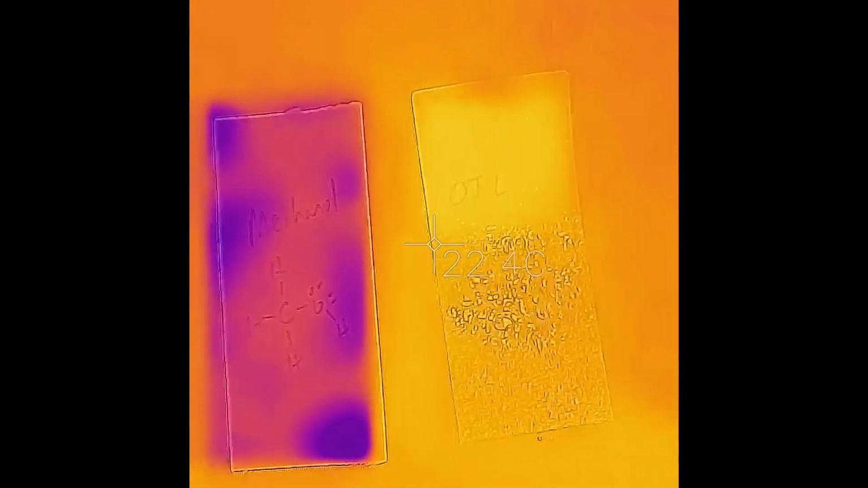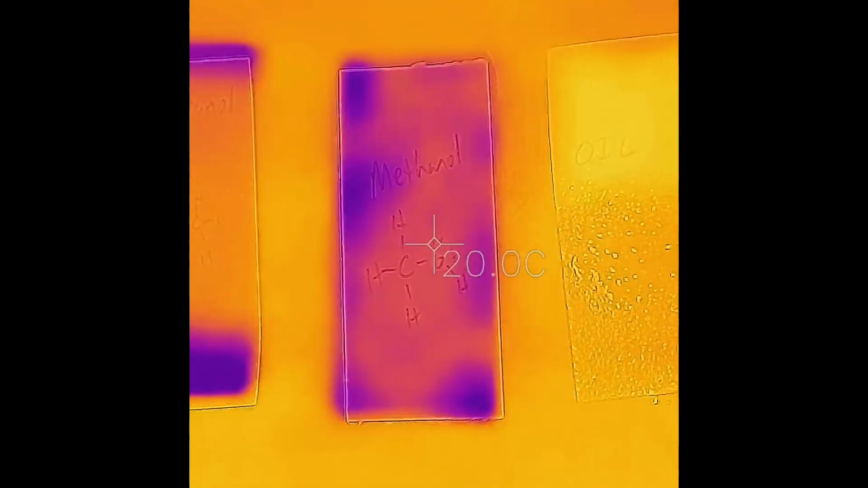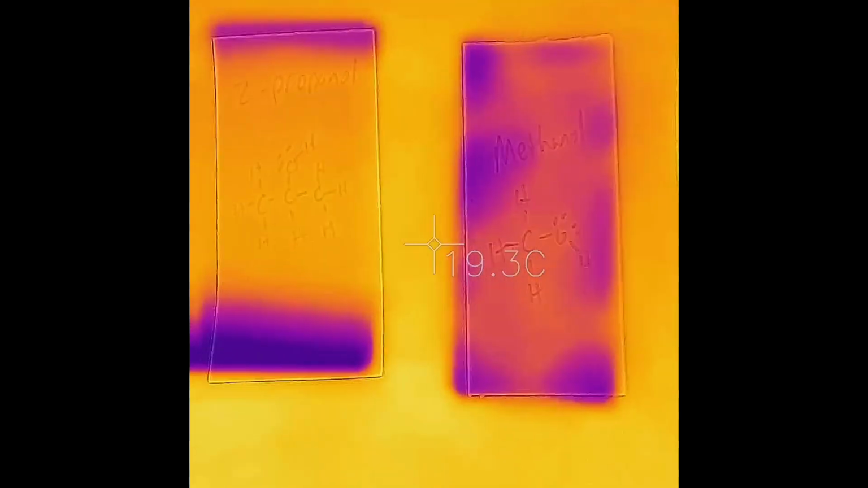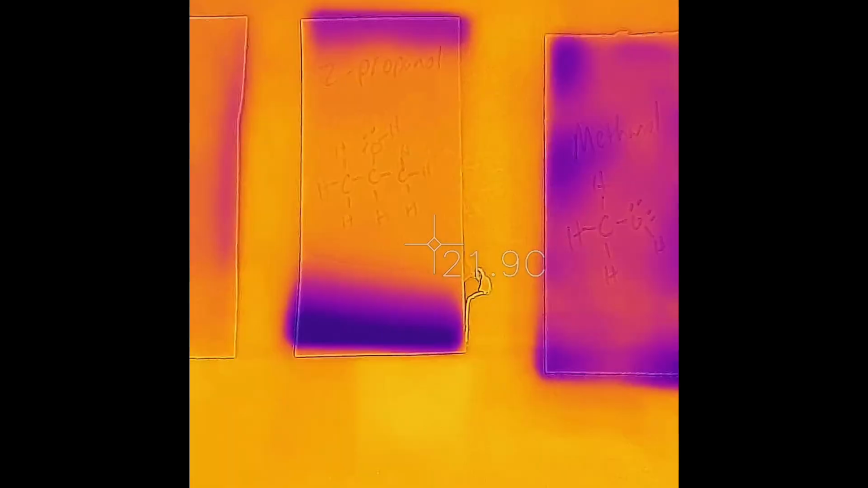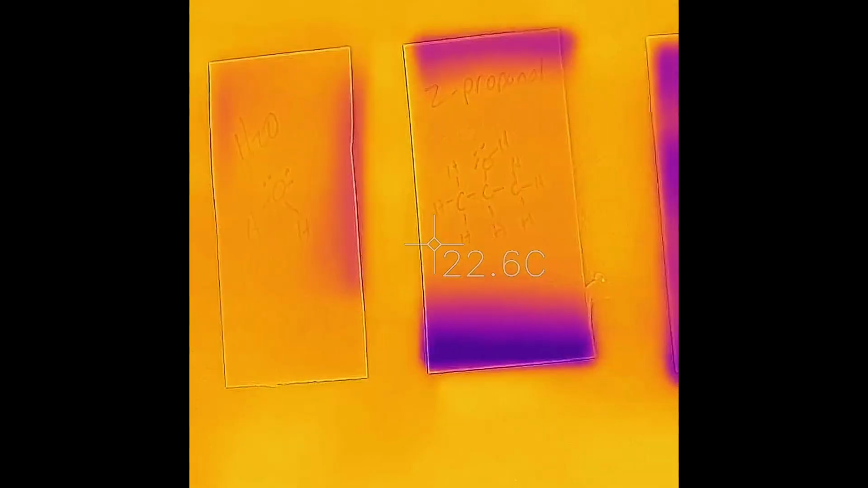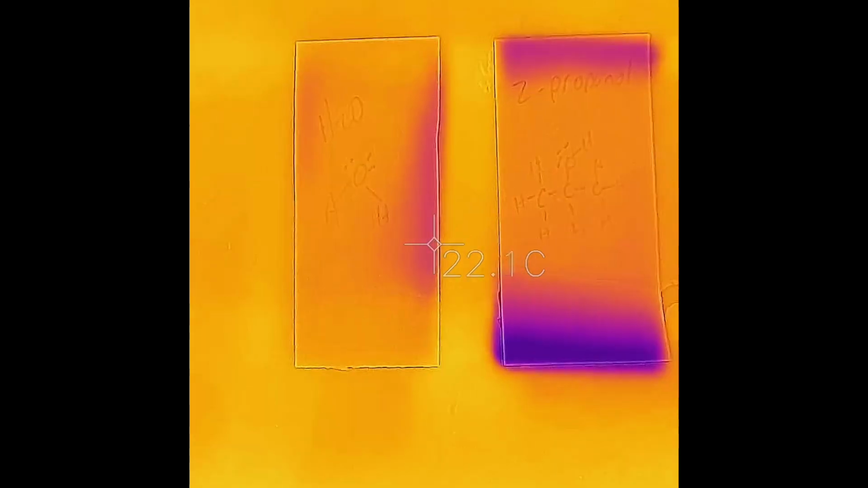Okay, just trying to keep it nice and steady. Looking at different areas there. So we're just going to keep doing this for about 7 minutes. Just look for any changes. And again, I'm trying to keep this as steady as I can. Keep it above the same thing. Got about 5 more minutes.